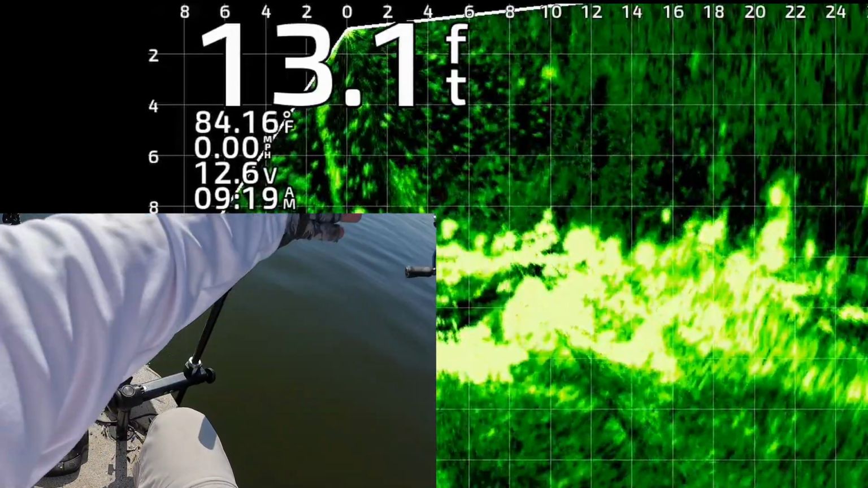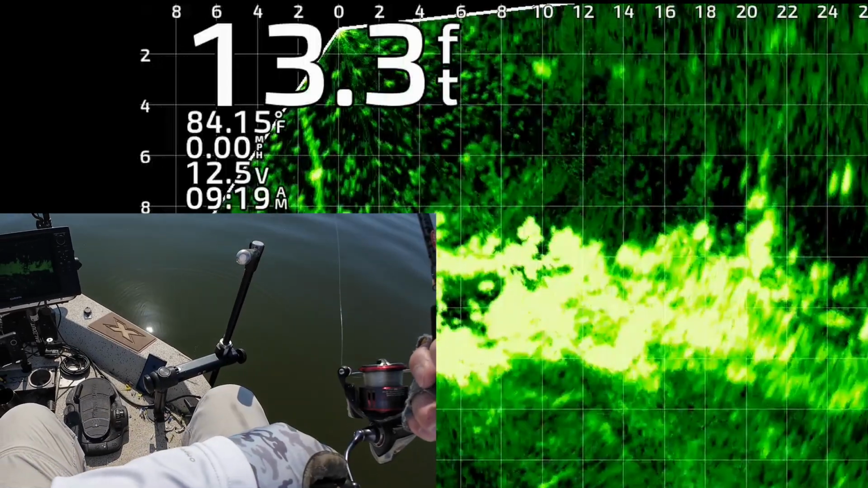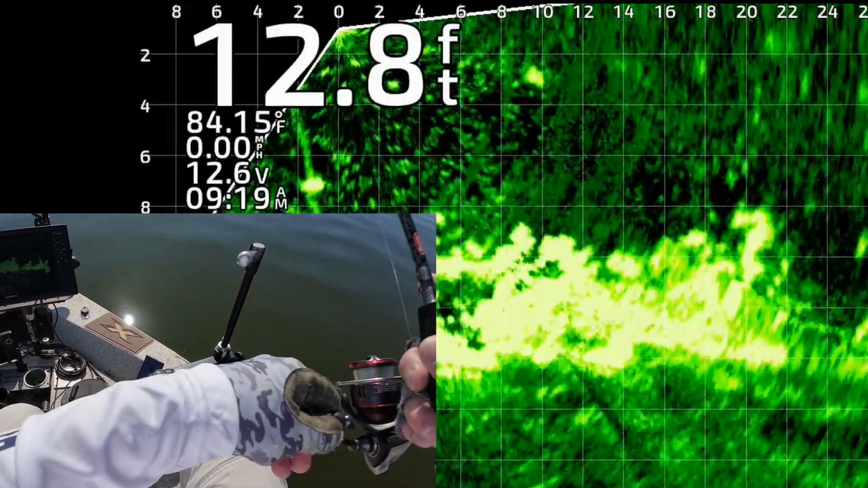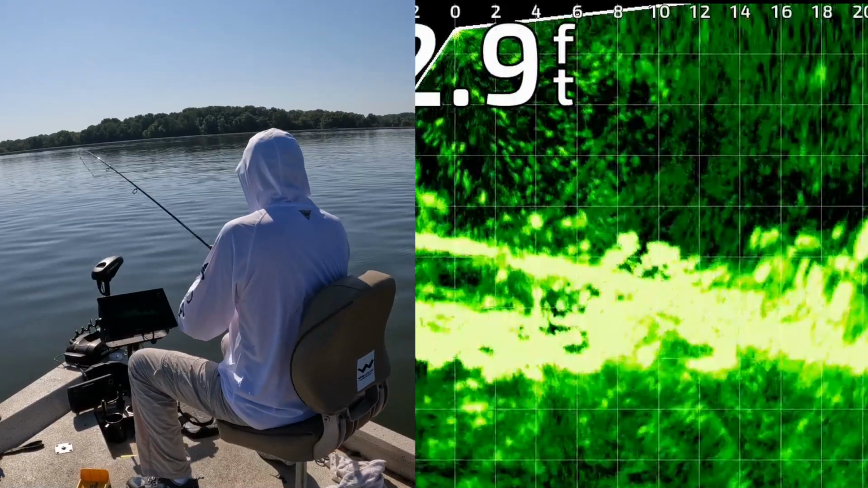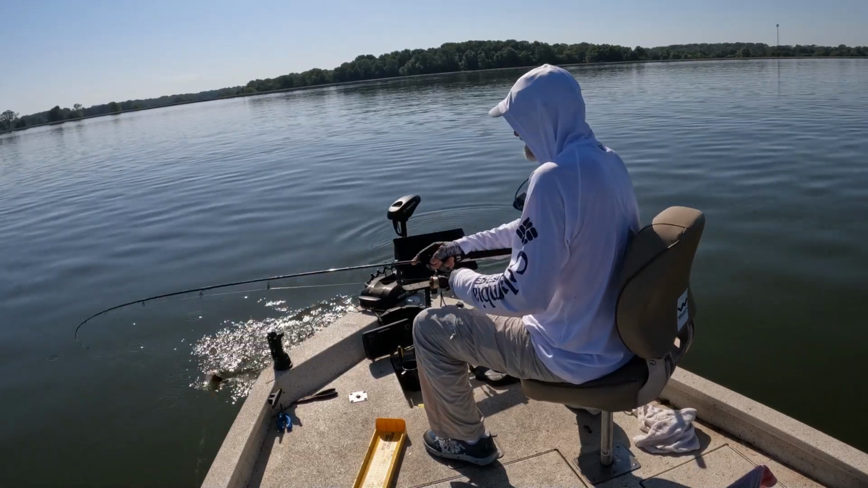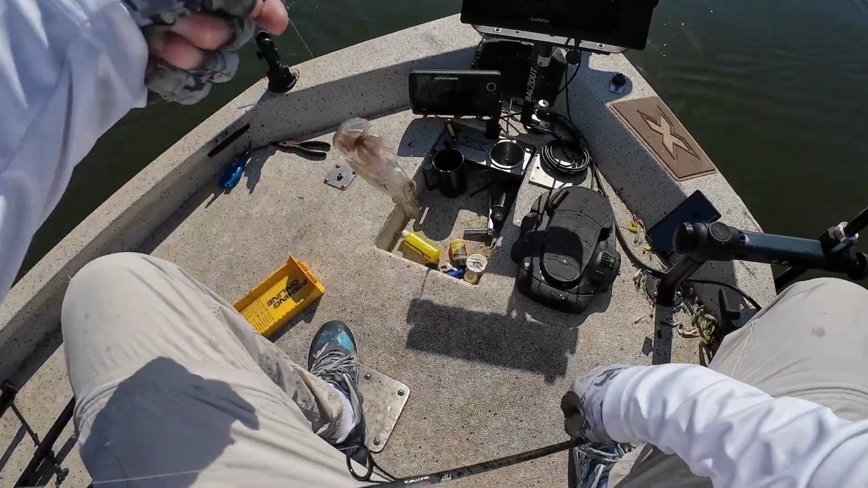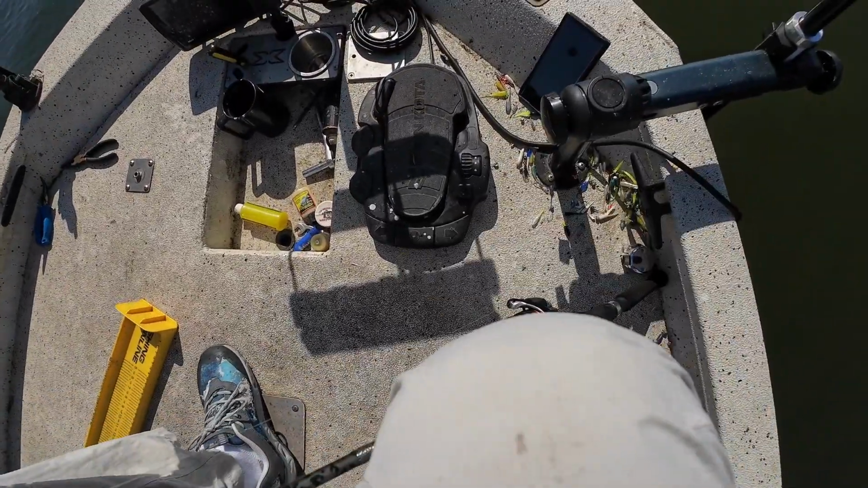All right, there's my jig and weight. Dropping down 20 feet from the boat. About to knock that one fish right on the head. I'm dragging it above those other fish. One of them ate it already. There we go. He came up and nabbed it. Man, he wanted it too.